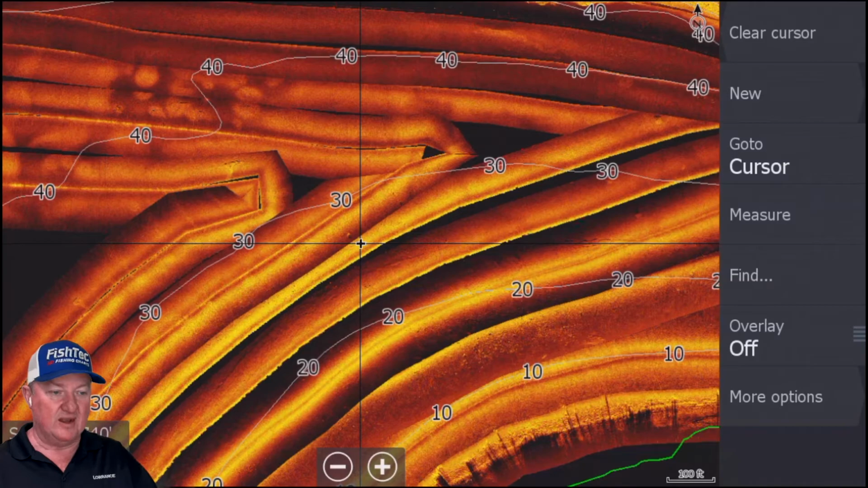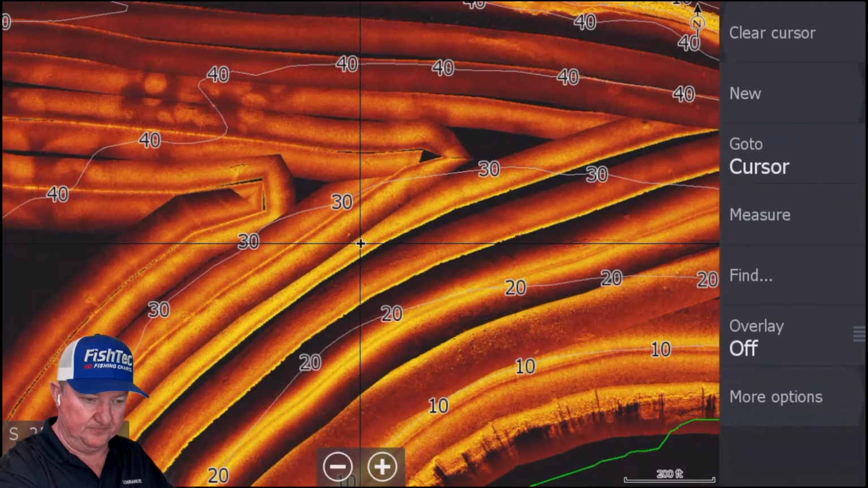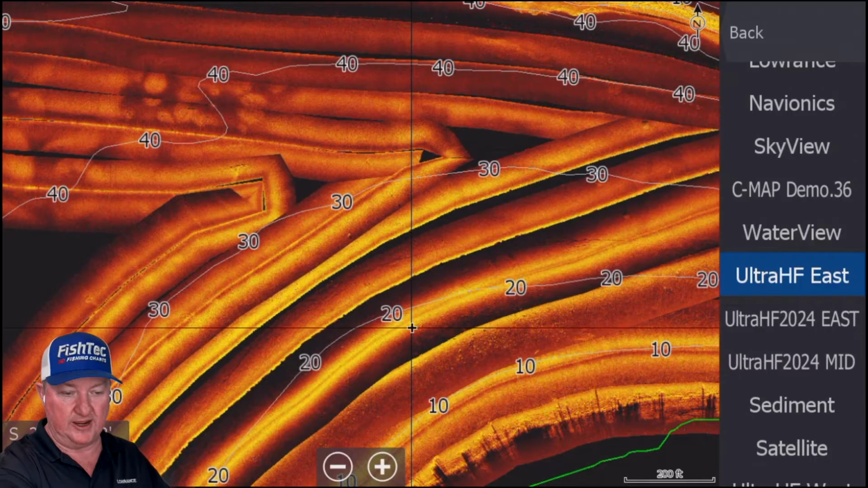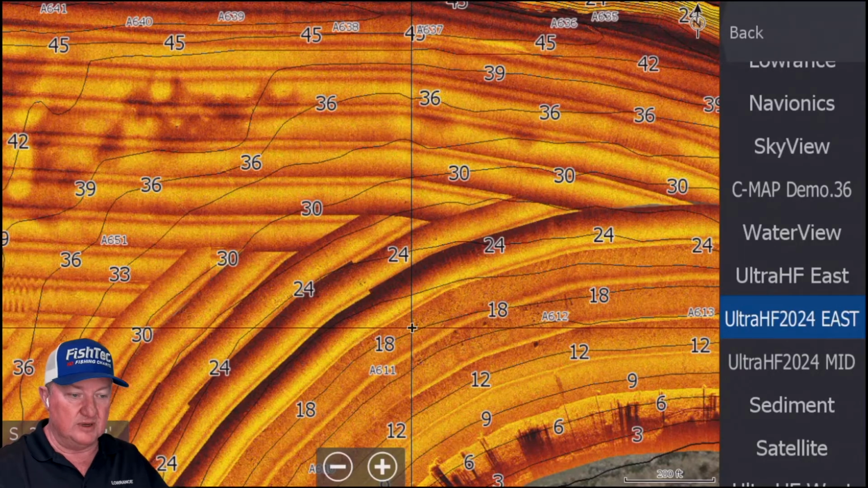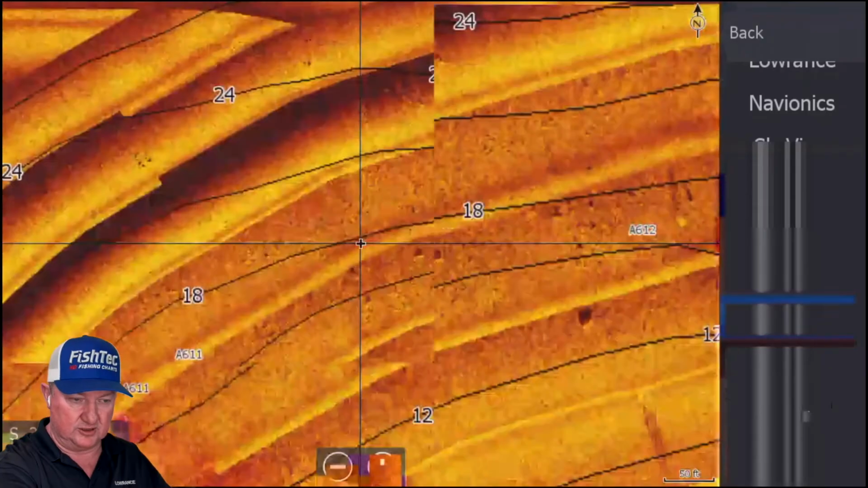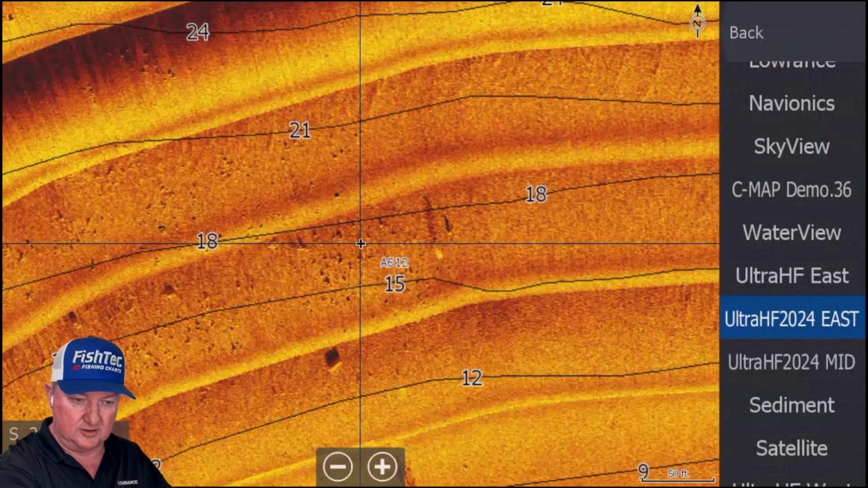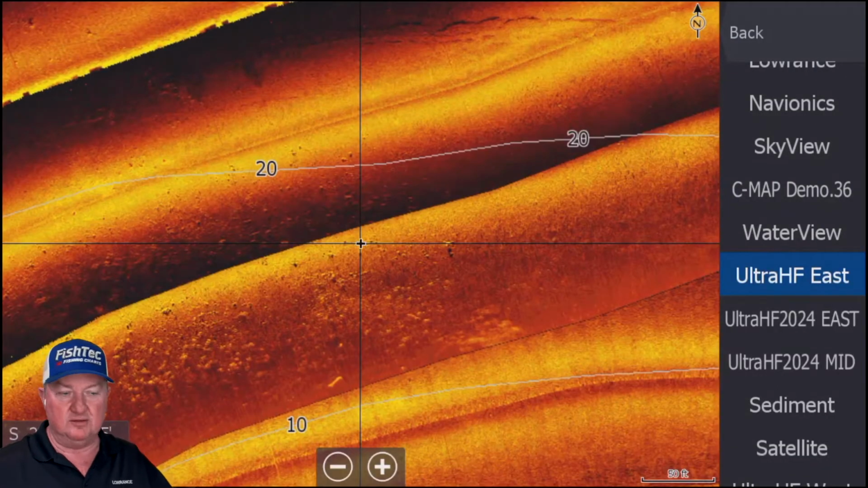But let's have a look. Just this area here, for example. Let's compare this to what we've just done now, which is your UltraHF 2024 East. As you can see, it is completely different. Let's just take this section here. This is quite an interesting little section. Let's change that to the old one. Is the data there? Yes, it is.